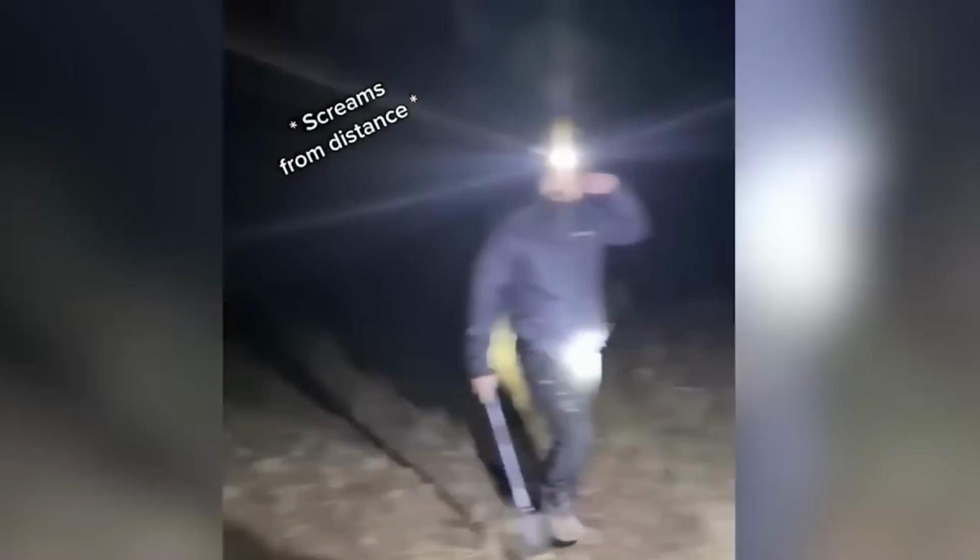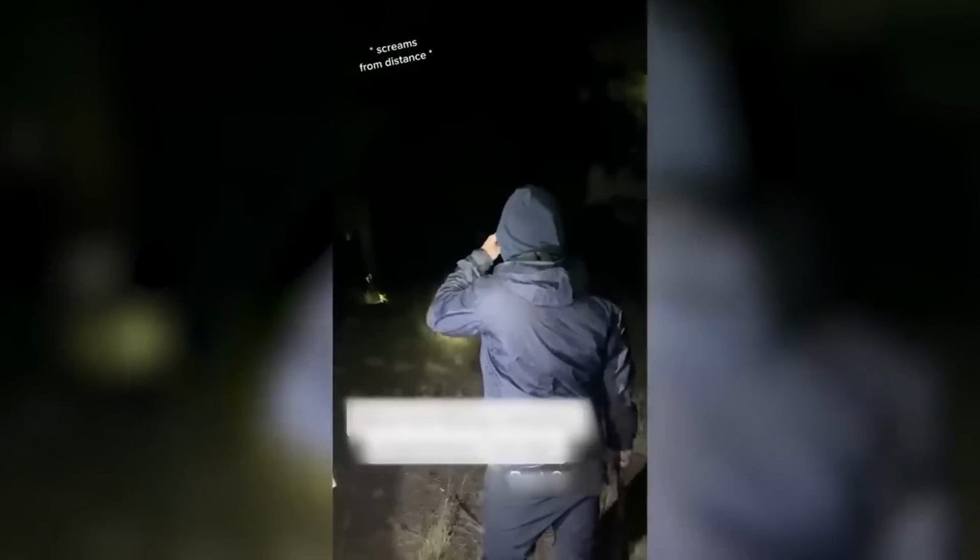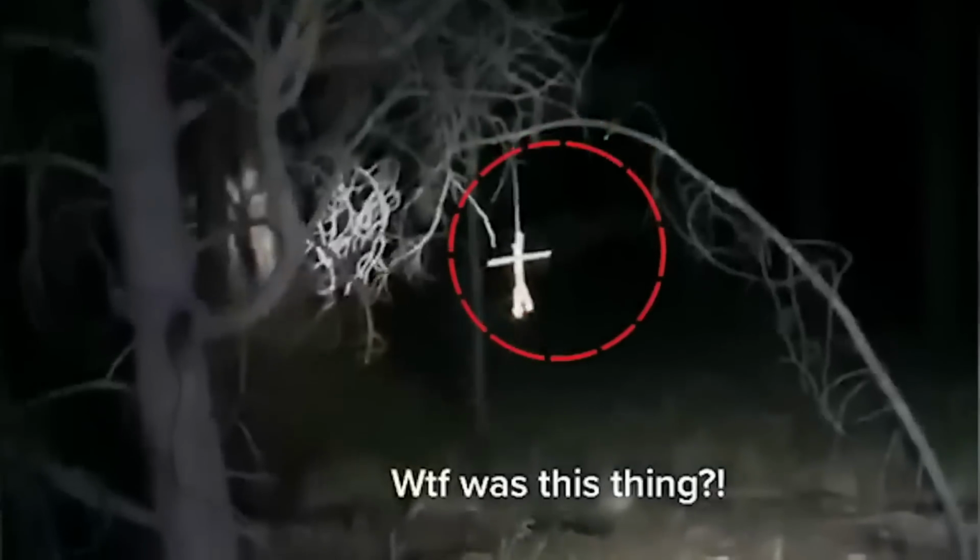Frightened, they grabbed their flashlights and ventured out to unravel the source of terror. Yet, no visible explanation awaited them. Instead, they stumbled upon a grotesque sight, a crude corn husk doll ominously hanging from a rope. The nightmare screams continued, and the eerie presence sent shivers down their spines. I hope they got out of there fast. Oh, no.